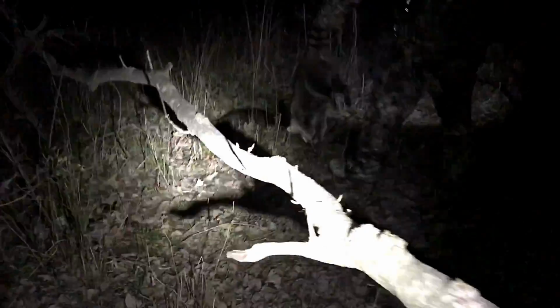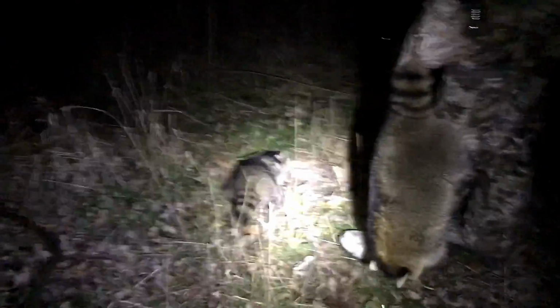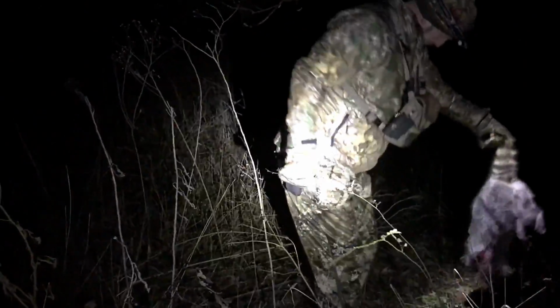There's coons laying everywhere. Let me get on the other side. Let me get around this big tree limb. Look at me, Jamie. There's 2. And there's the 3rd one.